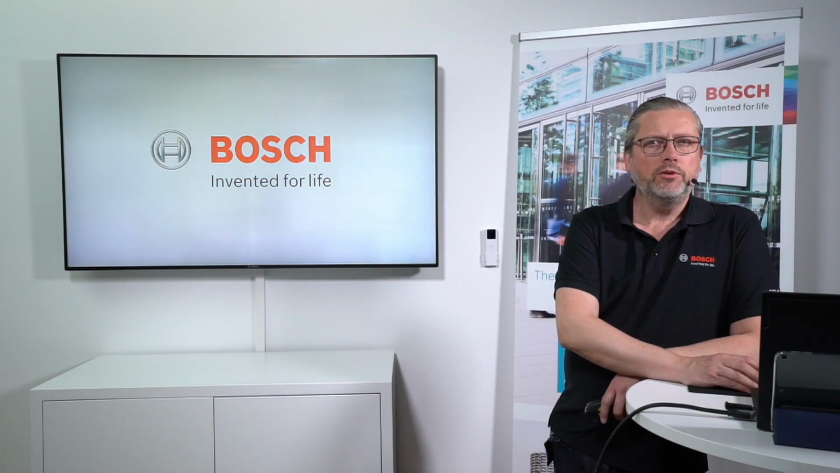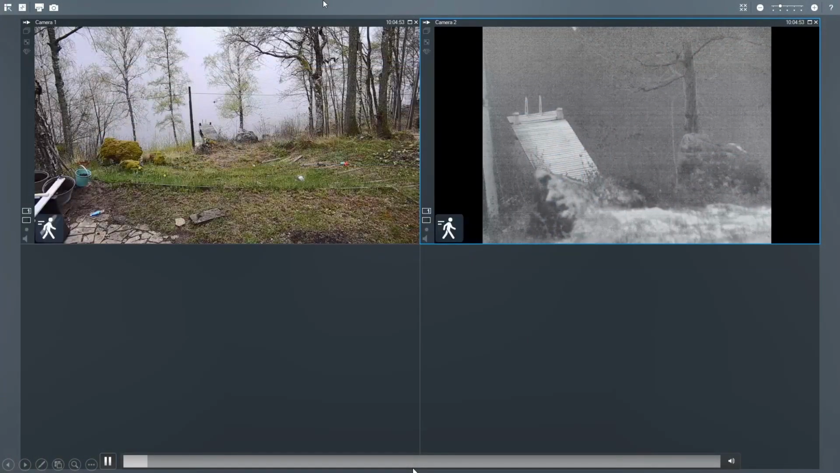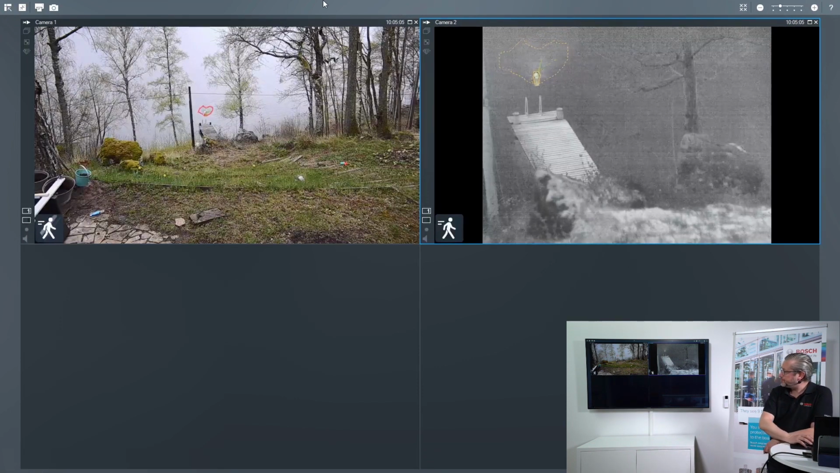I would like to use another video to display it perhaps a bit more clear how it looks like in real life. This is once again my colleague Johan. He is at his summer house, and in this summer house he has thrown out his friend in the cold water. And what you can see right now is that this object is being detected on the thermal camera block. You can see this dotted line, and that's actually the video analytics overlay coming from this optical block. So this one is generated from that one. So you will have the two informations visible at the same time.